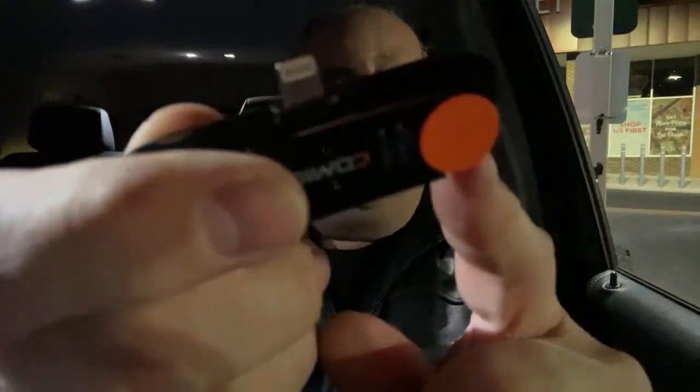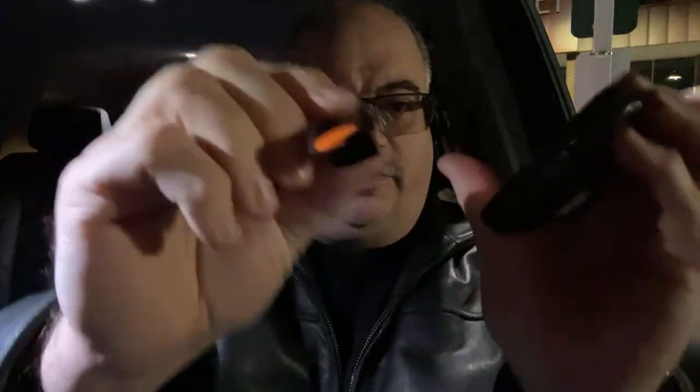This plugs into the iPhone. This is the volume control. And that's the receiver. It has a little port in the back here to do charging. I can connect the charger to it. So all you would do is connect this to the bottom, like that.